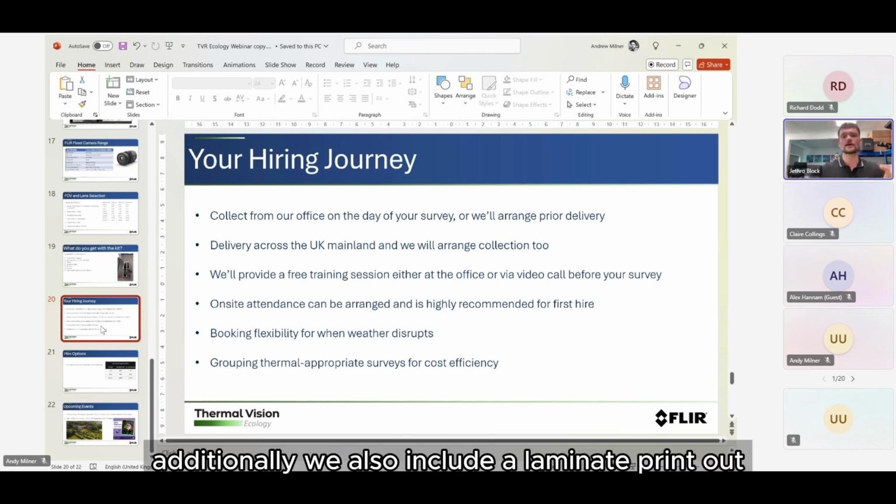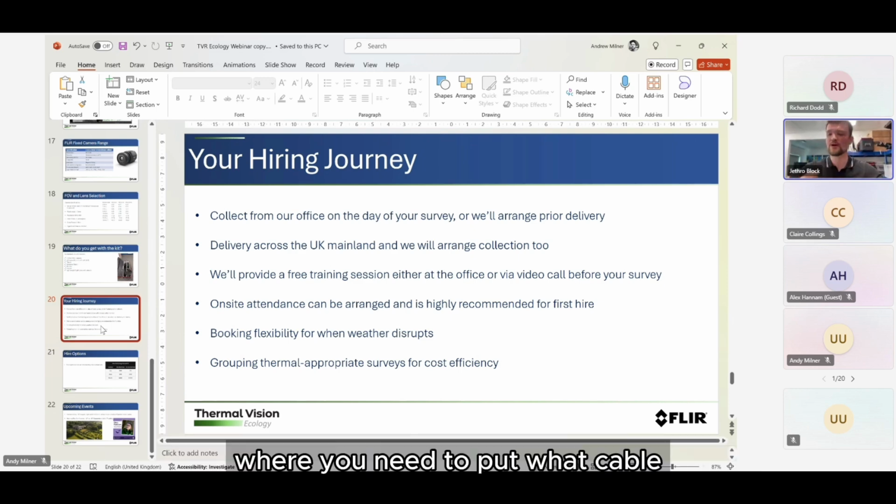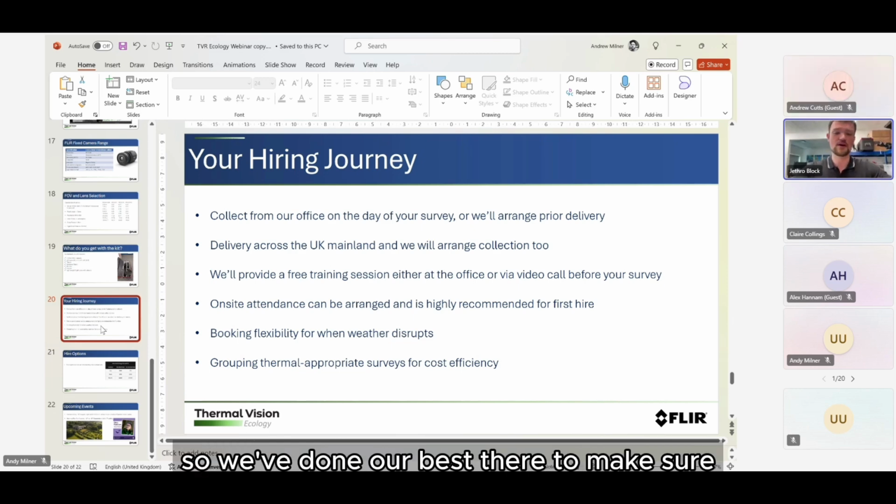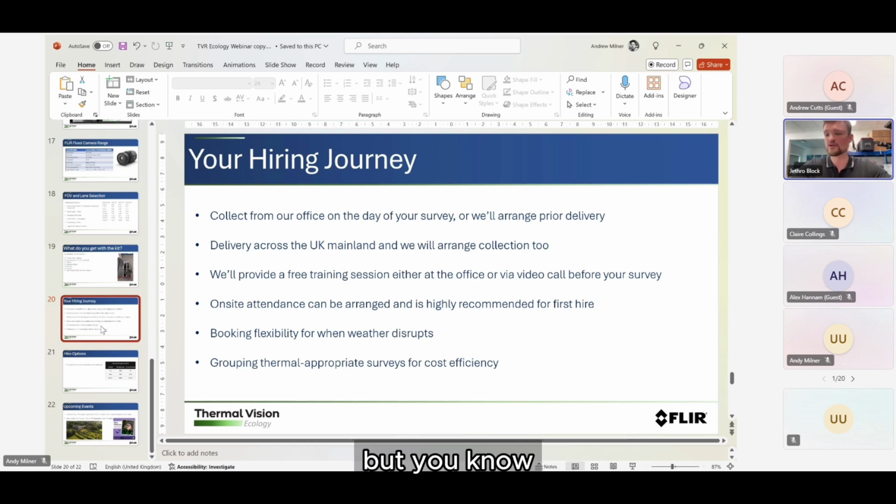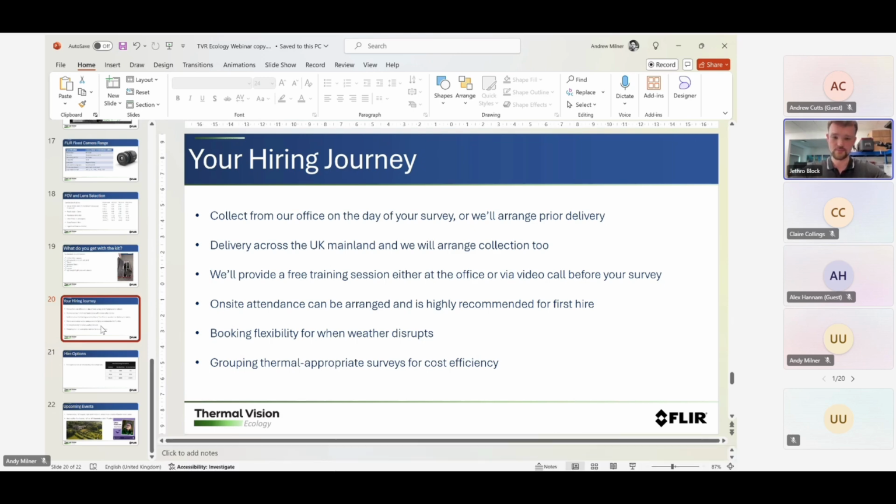Additionally, we include a laminated printout in every flight case, which walks you through what cable goes where and how to set everything up. So we've done our best to make sure it's quite an easy setup. But if you ever run into any troubles, we're only a message away.